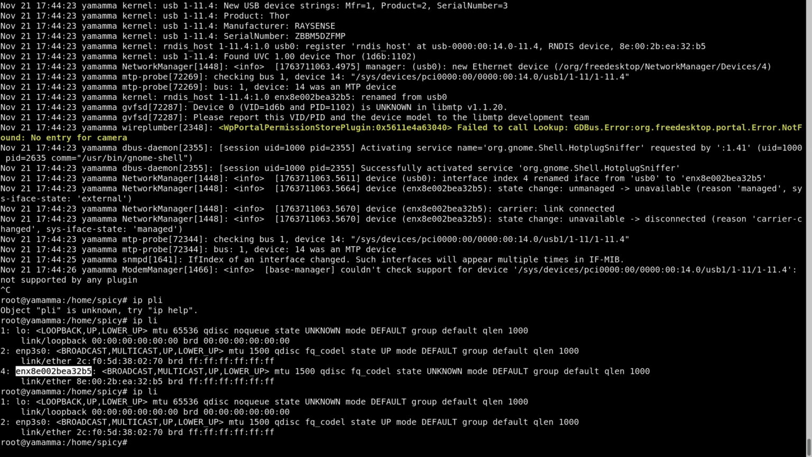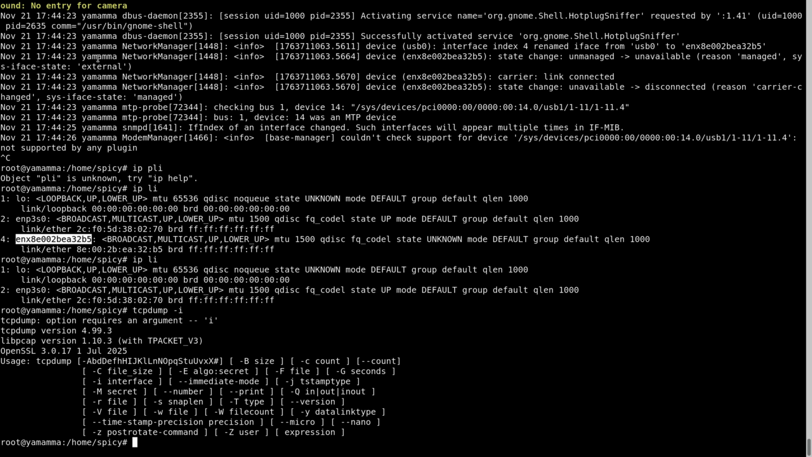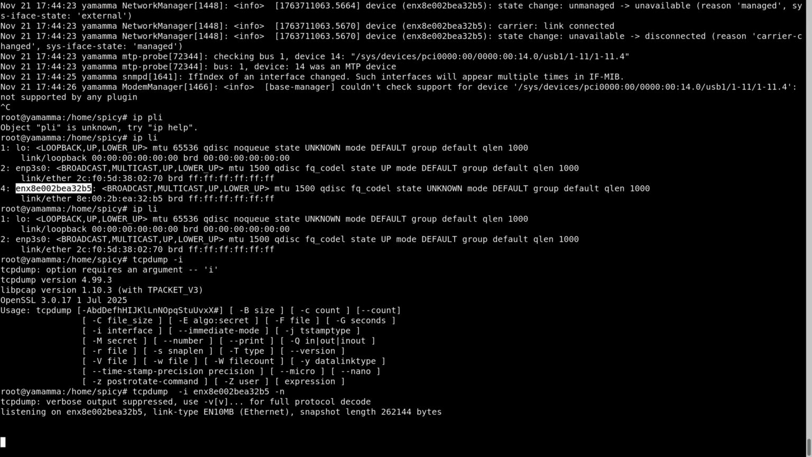And you know I love network devices. So let's have a look at what that network device, oops, sorry, let me try that again. tcpdump, interface, that. Don't try and resolve anything. Don't know what it plans on doing. Might try and do DHCP or something, who knows.